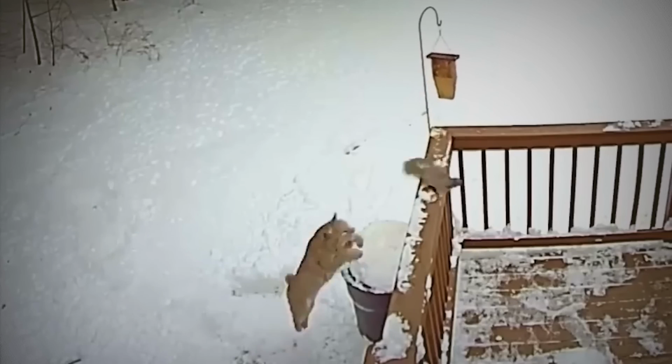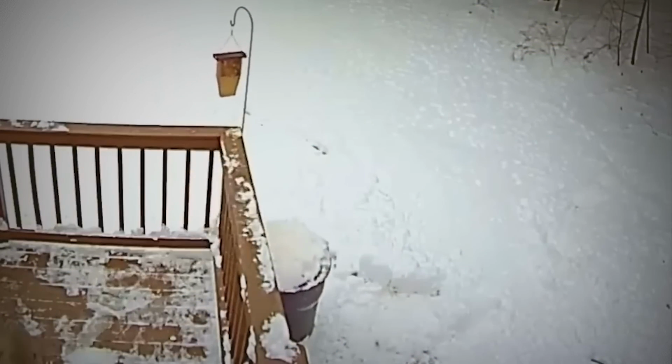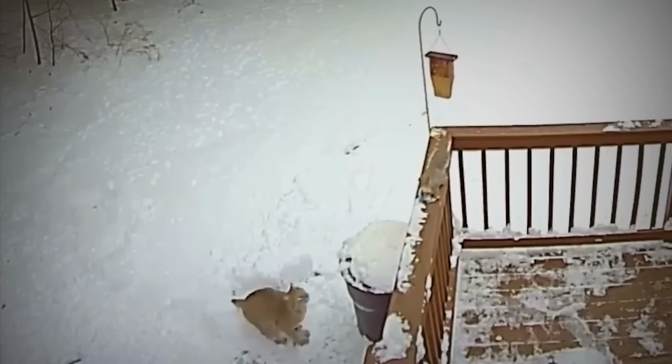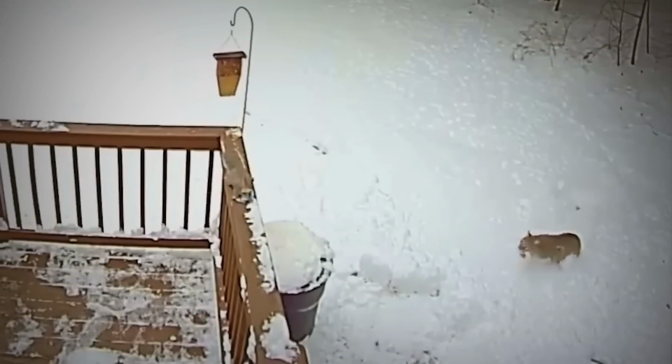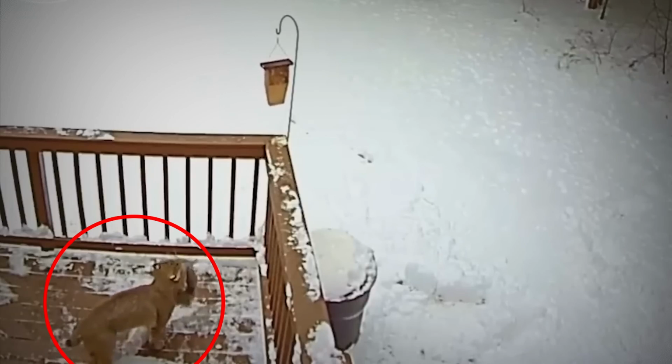Footage captured shows a bobcat that appears out of nowhere to ambush a tiny squirrel on what looks to be a balcony fence a few meters above the ground. This vicious animal jumps onto the fence from the ground and manages to capture the squirrel and immediately flees back into the tree line of the forest.